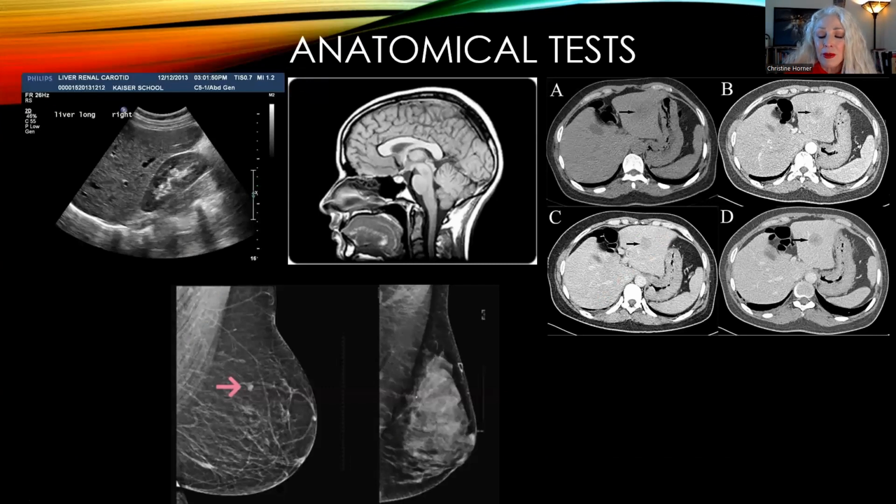Now, all the other tests that we have are anatomical tests, and you can tell by these, they look very different than the thermal image. In the left upper quadrant there, we have the ultrasound. The head is an MRI scan. The abdomen is a CAT scan. And then the lower image is a mammogram.